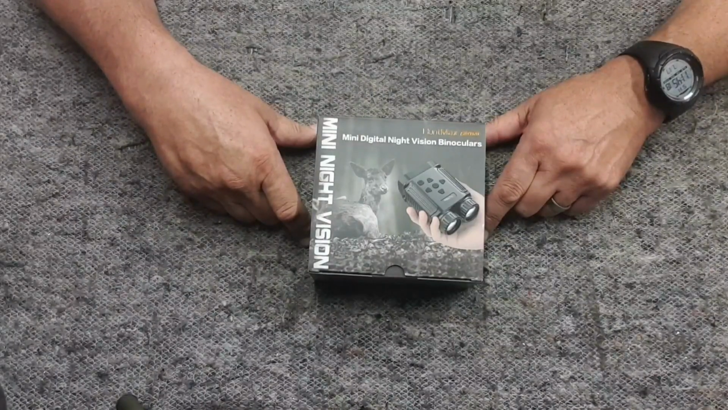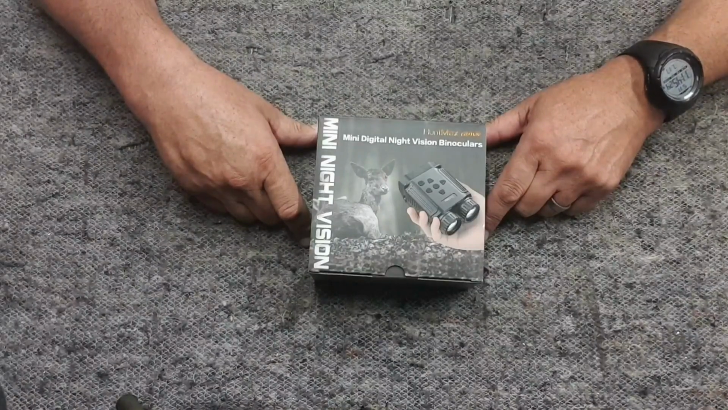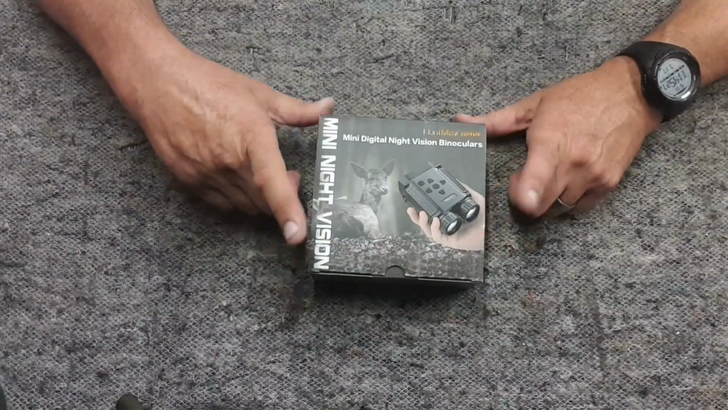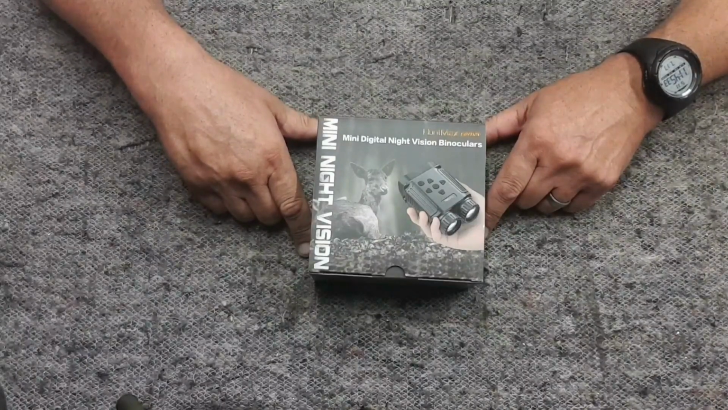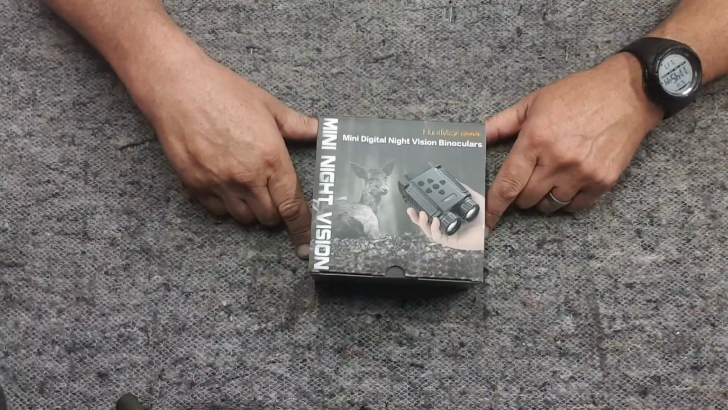Power source is your standard 18650 battery, so no messing around with AAs or AA rechargeables. These state on the box to have a night vision range of 250 to 300 meters. The image setting is between 2 and 12 megapixels and up to 1080 30 frames per second video.